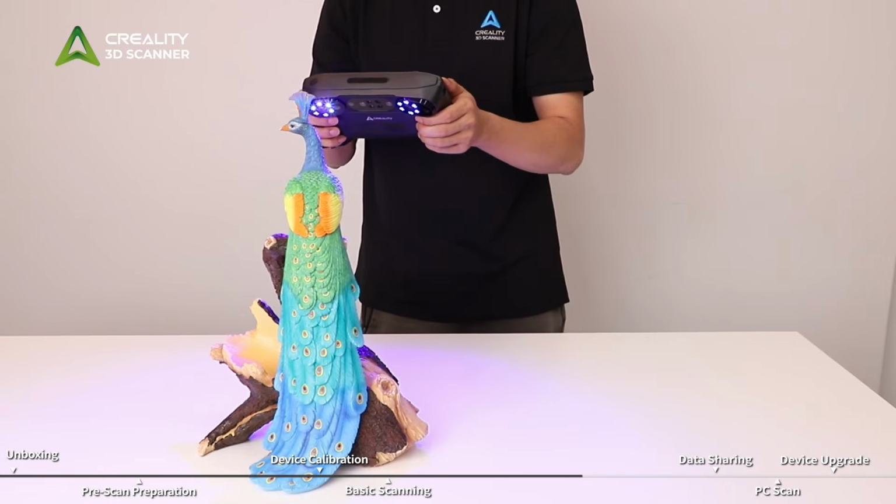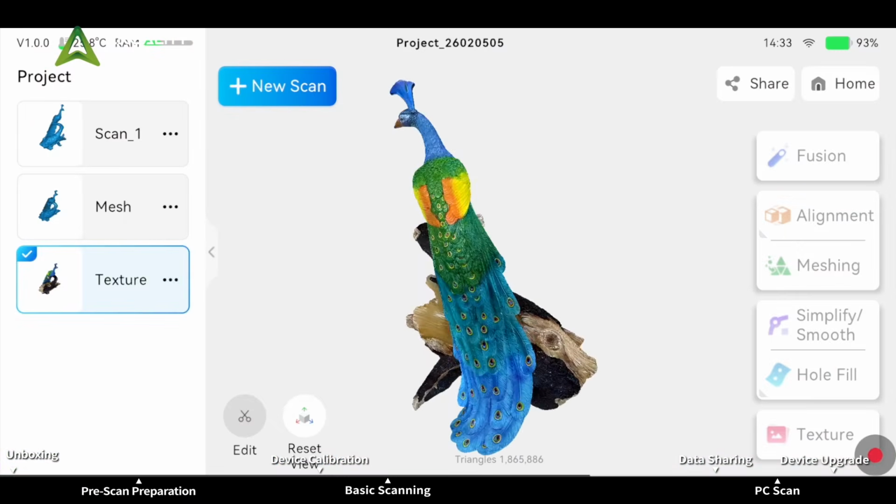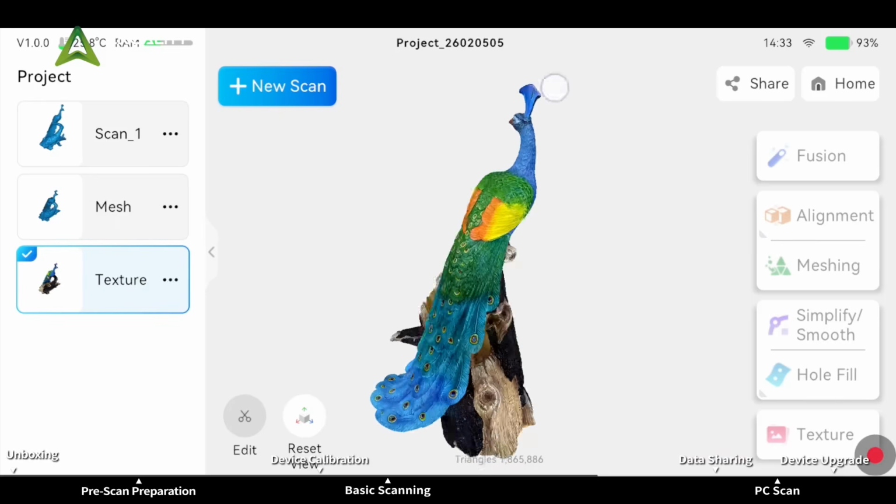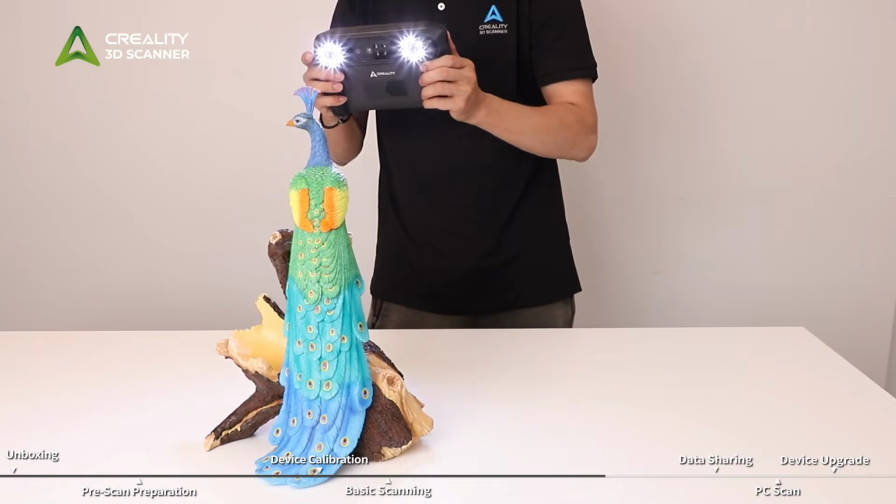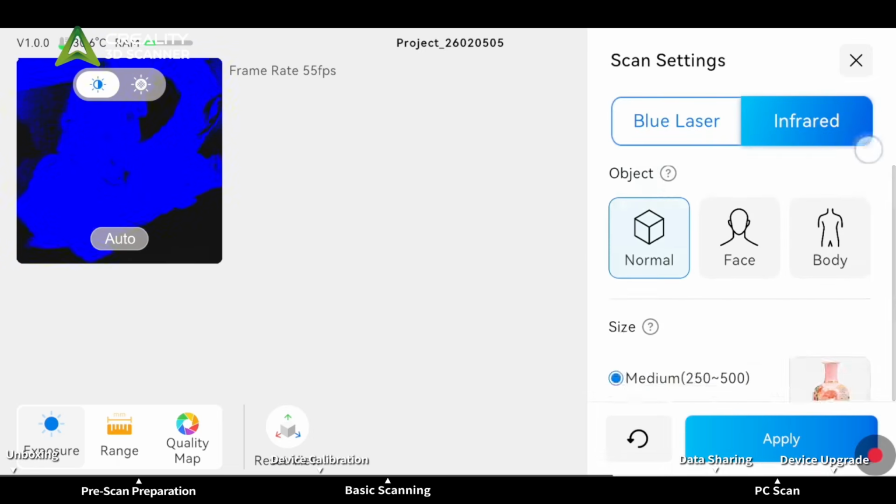Infrared scanning is suitable for objects with rich features or textures, such as the human body or artworks. It can be performed without attaching reflective markers. We use a peacock as an example to demonstrate infrared scanning. Open Settings and switch to Infrared Medium Object Mode.